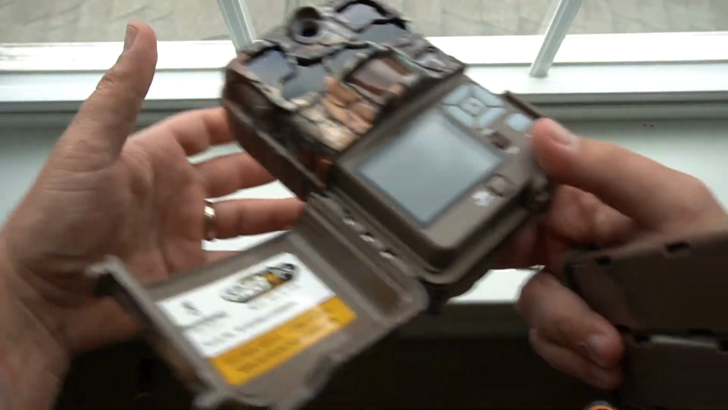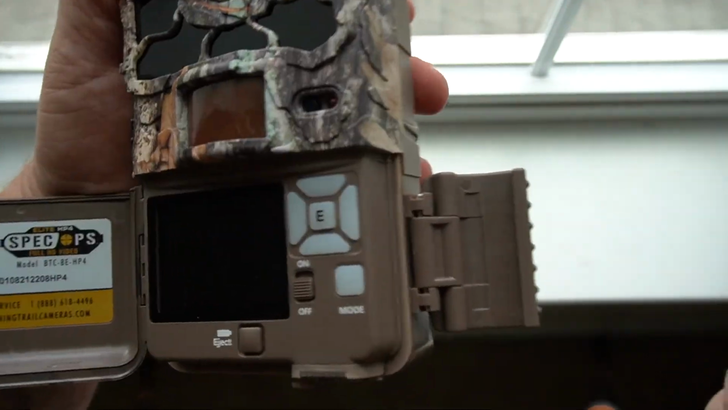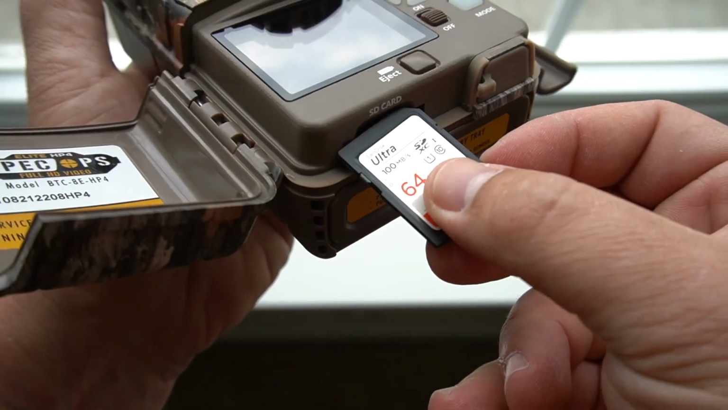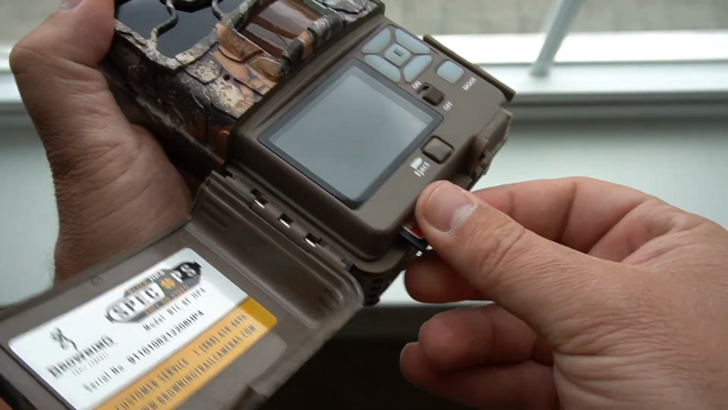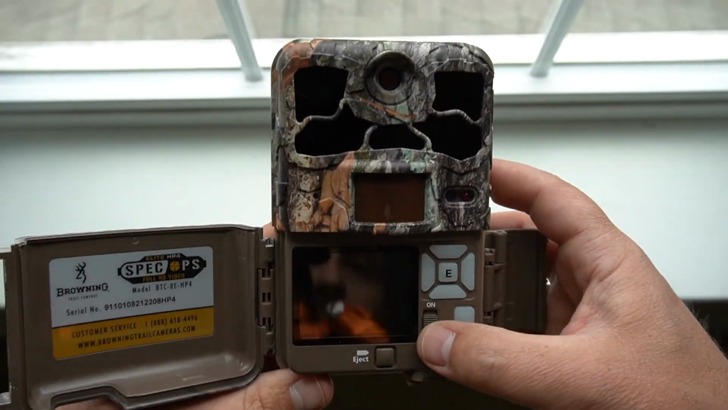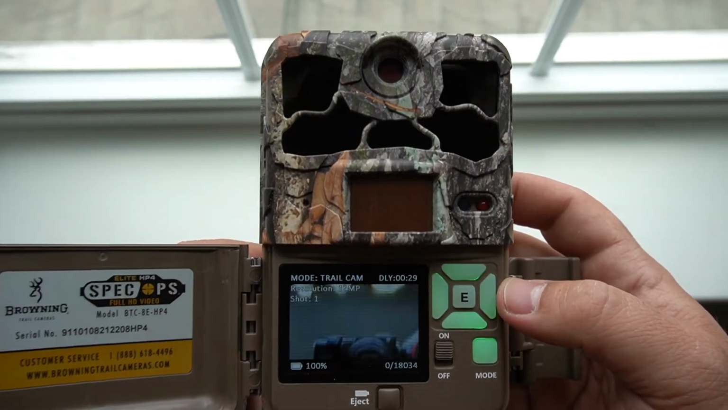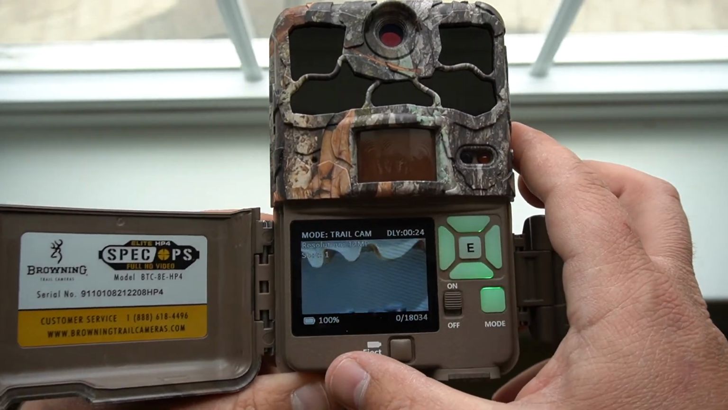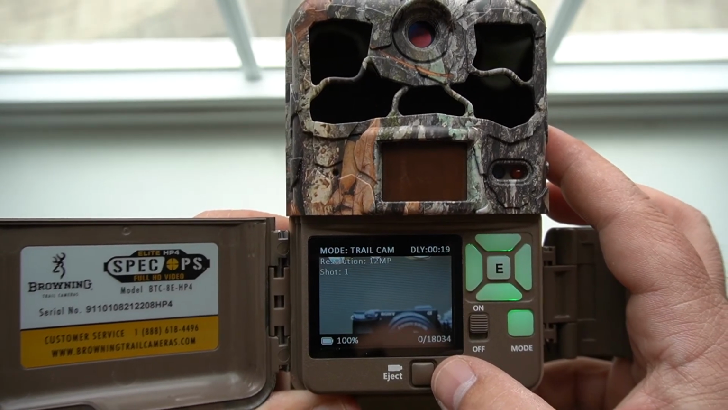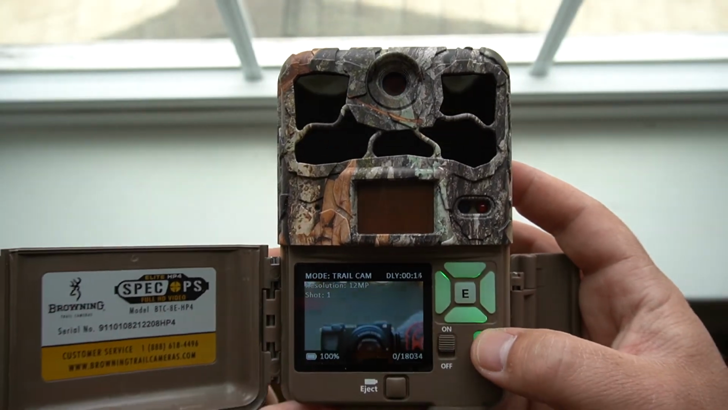Alright guys, let's go ahead and slide this battery tray back in, just like that. And then your SD card slot is right here on the bottom. I'm going to take your SD card, put it right in there like that, push it until it clicks, okay? Let's go ahead and fire this thing up. So it's showing we got 100% battery, and then we can take looks like 18,034 pictures on this 64 gigabyte card, okay?